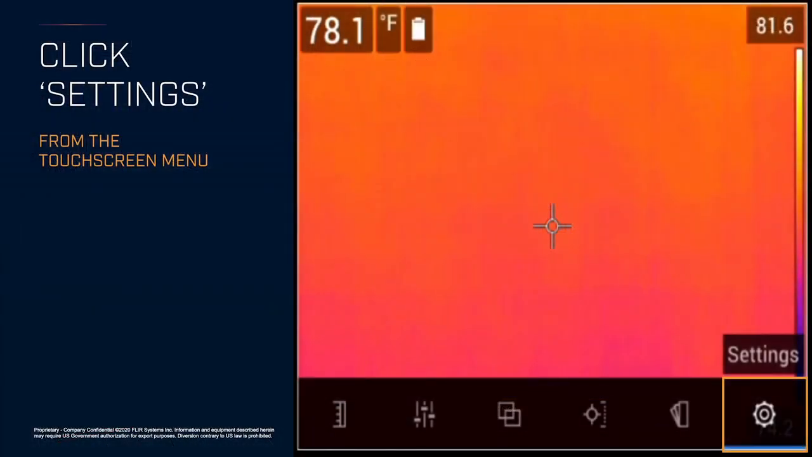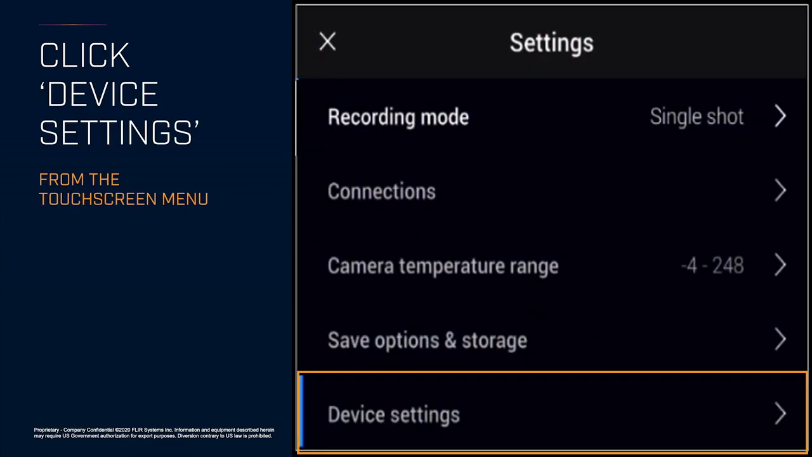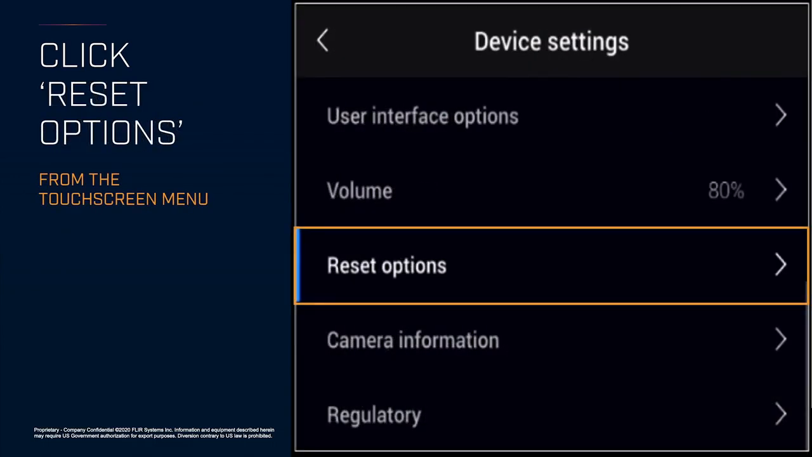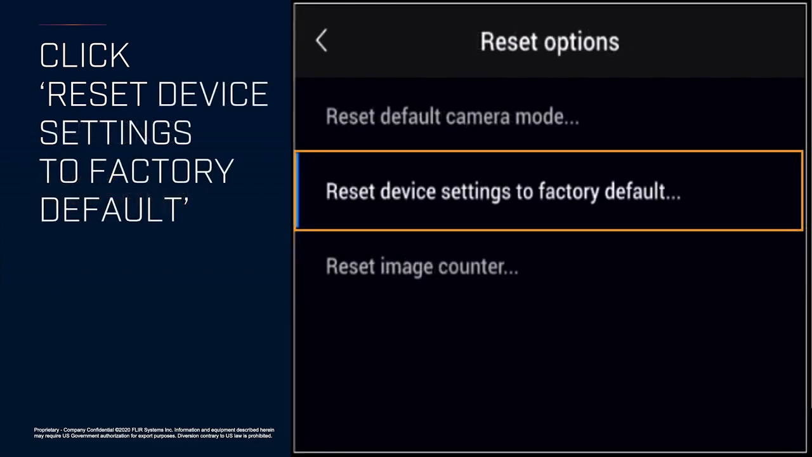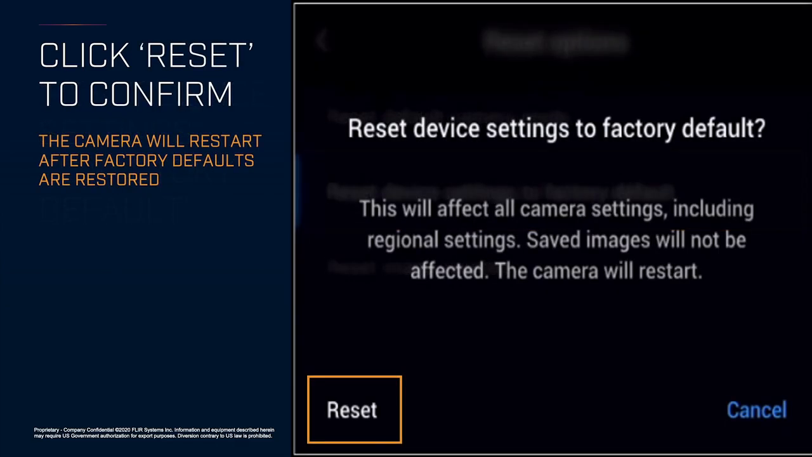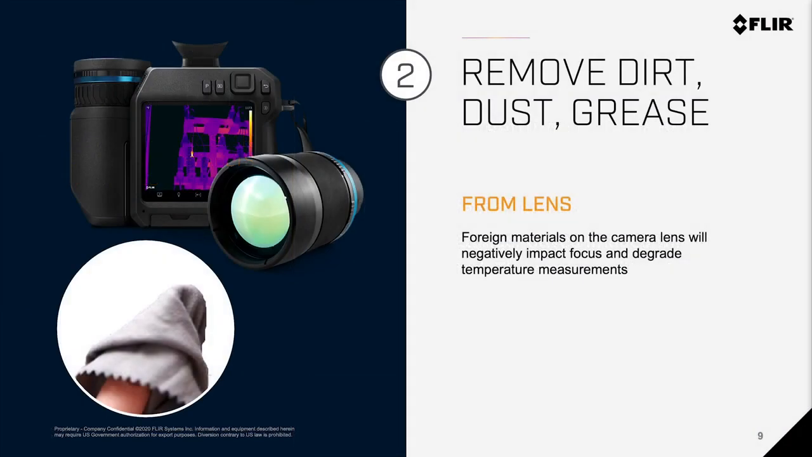First, you click Settings. Then click Device Settings from the touchscreen menu. Then, Reset Options. Click Reset Device Settings to factory default to start the process. After you confirm it on the next screen with the Reset button, the camera will restart after factory defaults are restored.